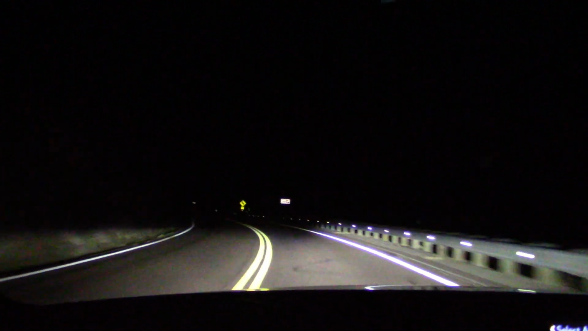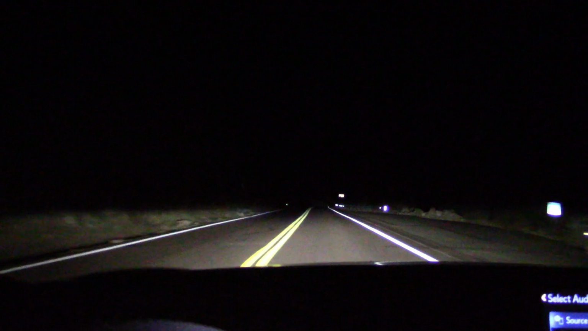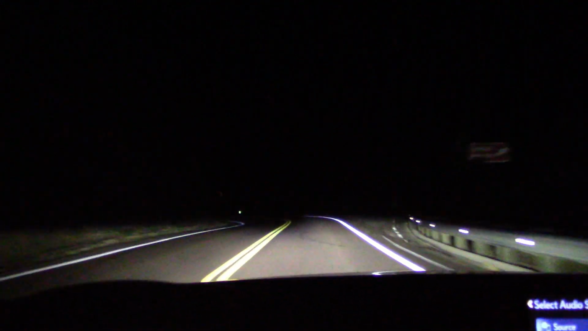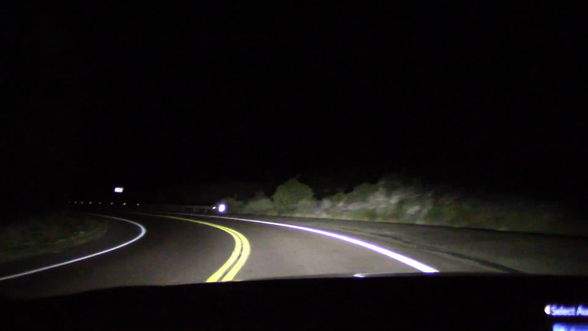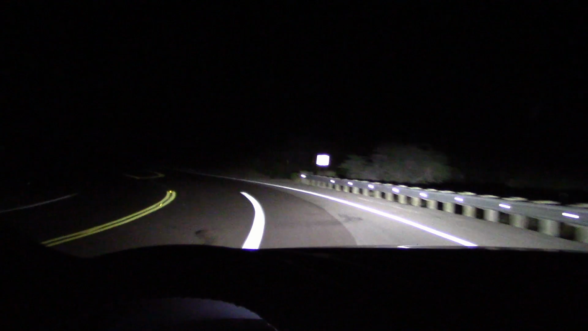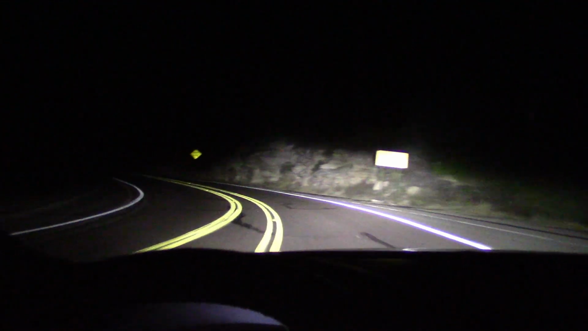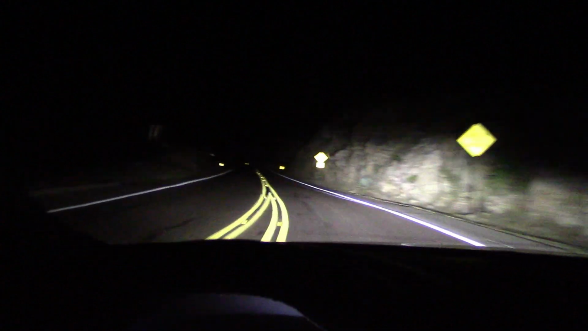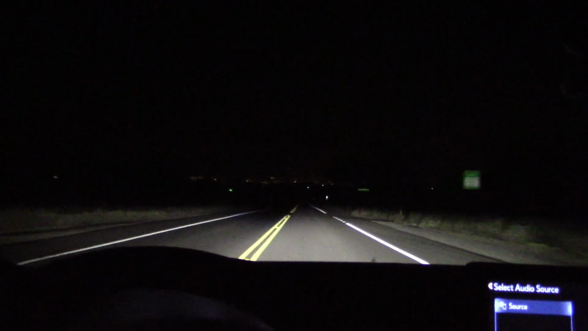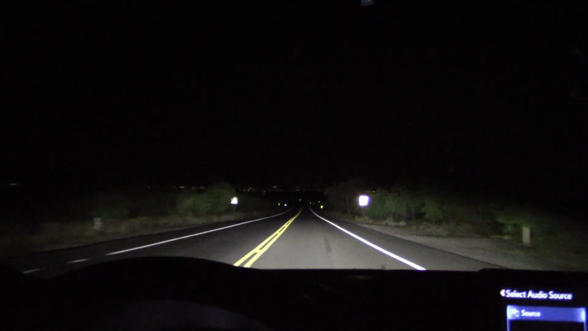There's a lot of wildlife out here. In fact, I almost ran over a bobcat. I didn't have the camera on, you can't see that, but don't want to do that. There's two things out here I definitely don't want to hit, and that's a skunk and a bear, and they are out tonight. Well, I would say these headlights are definitely a good addition to this motor vehicle.